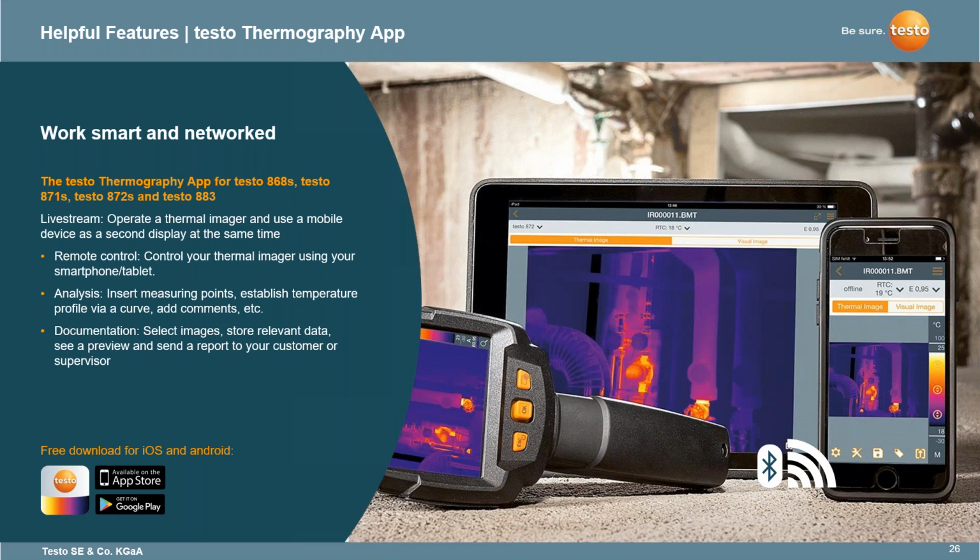So if you have someone that is going to take the images, you can guide them with the app, and you can also do a lot of things on the fly. For documentation, again, you can select images, store relevant data, see a preview, and send a report to your customer or your supervisor.